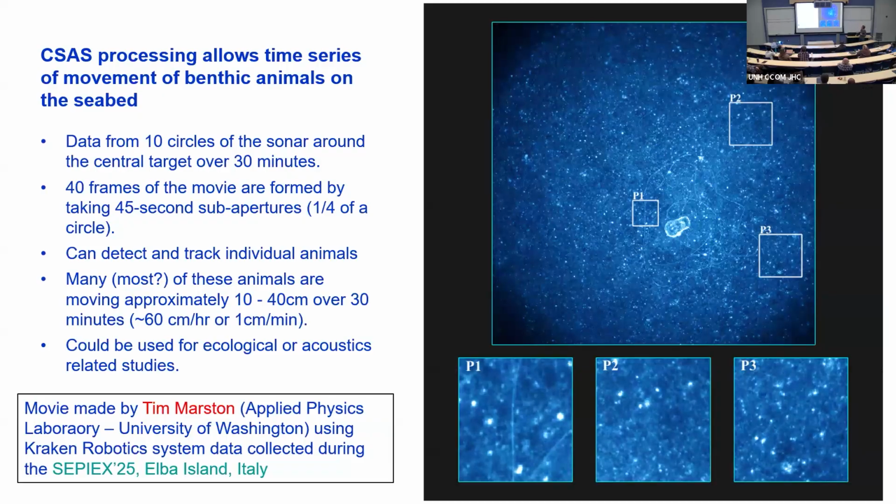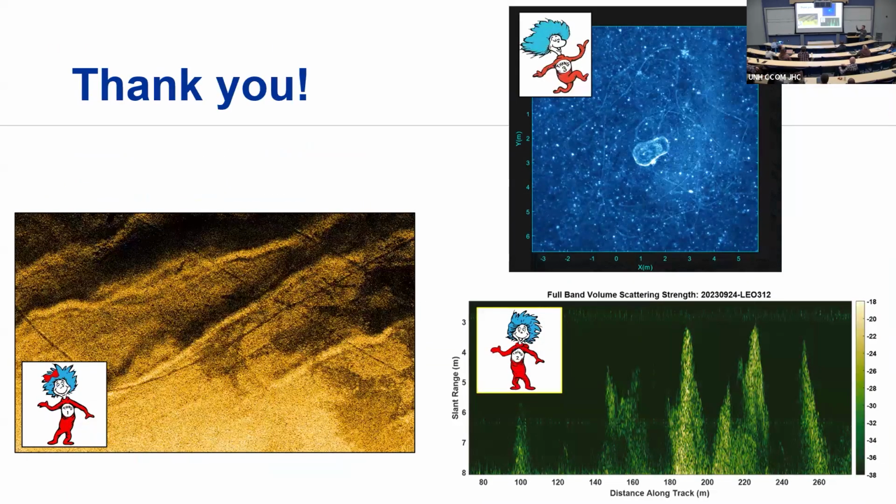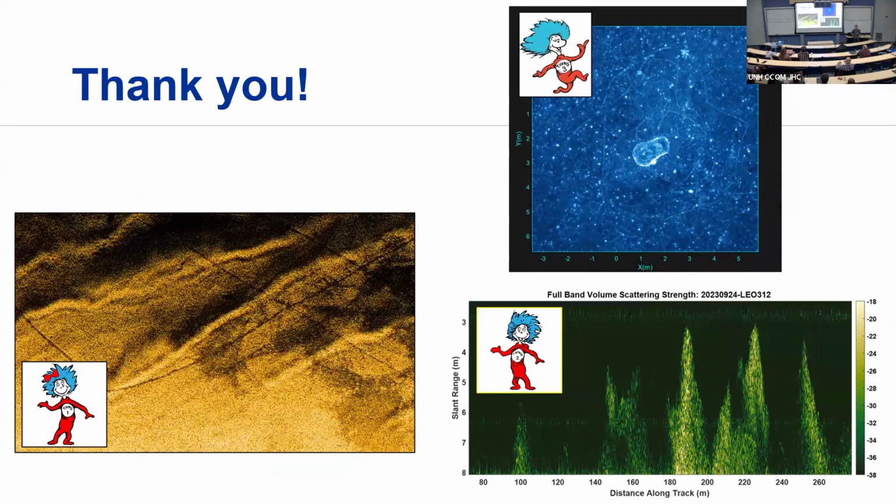Just another image. It's the same image, but it's bigger with some pullouts. All right, so that's thing 1, thing 2, and the new thing 3. So I'm done now. Thank you.